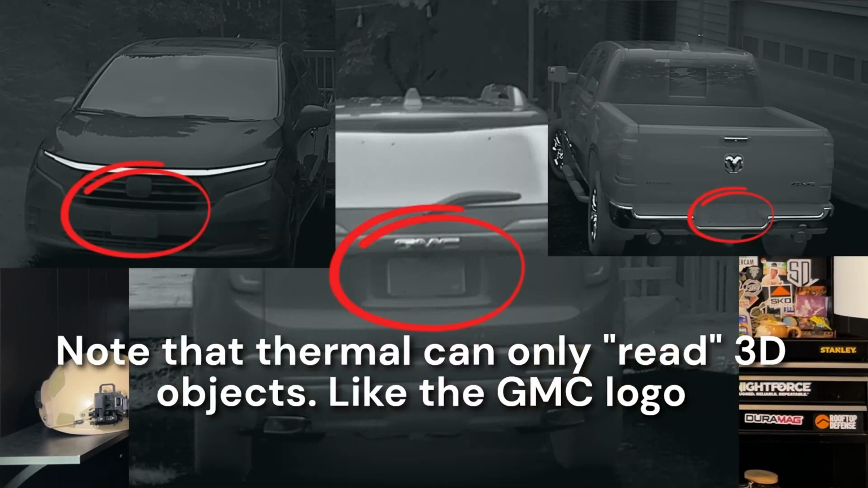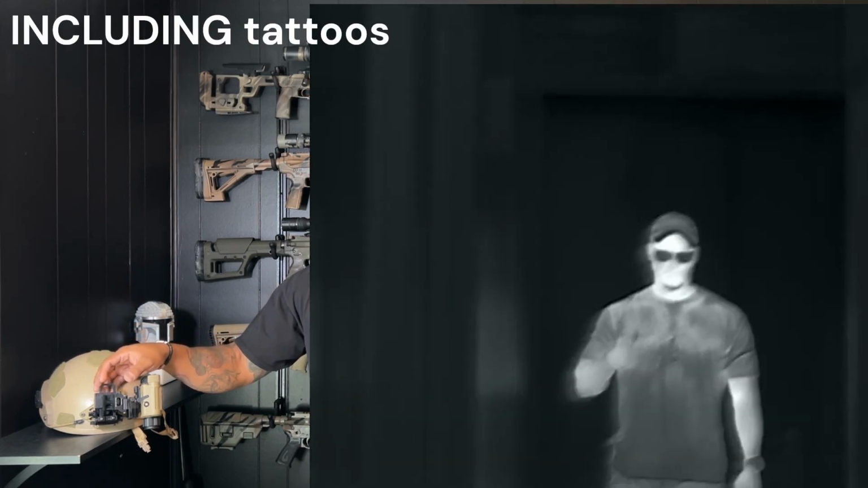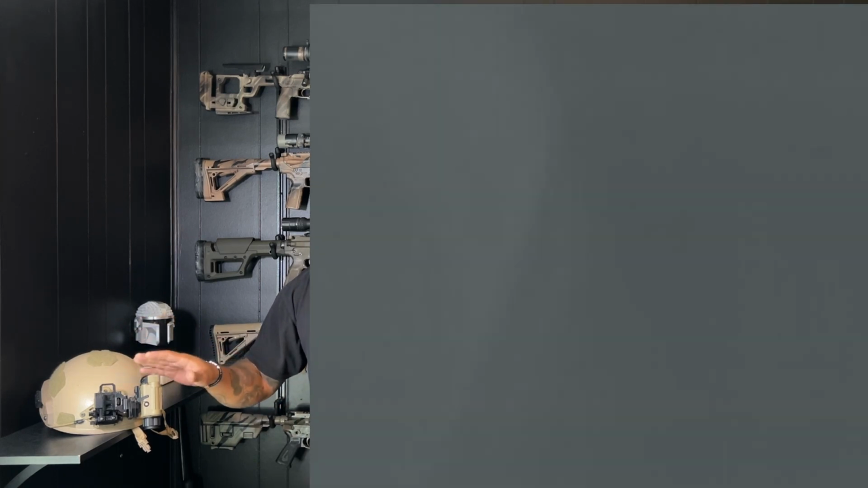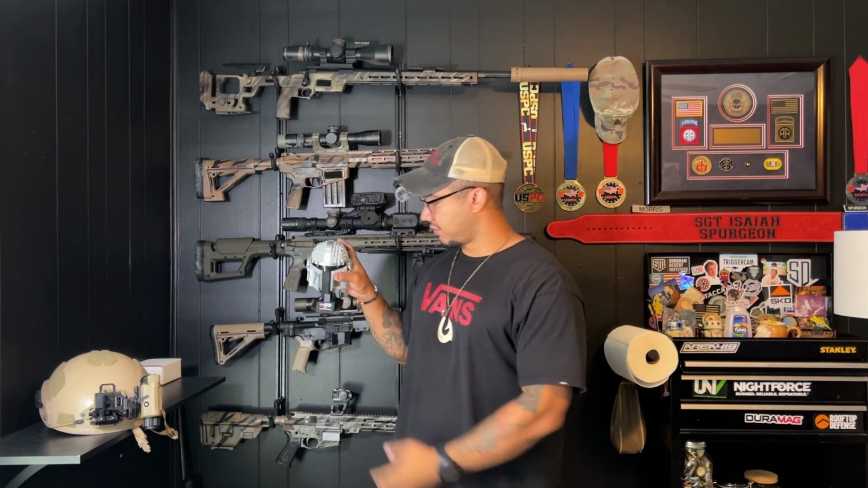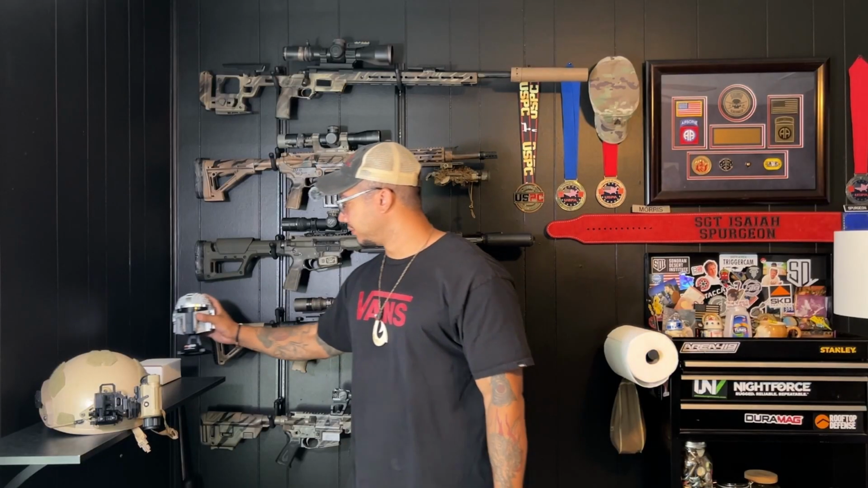You can't read. So if you only have a thermal unit, like I do here, I don't have a night vision unit. If I was walking around and I needed to read a street sign, boom, you have to use white light. You can't just IR flood something. So thermal cannot read unless it is a 3D decal. If it's flat, you can't read it. For example, it says Star Wars The Mandalorian. Thermal couldn't read that.